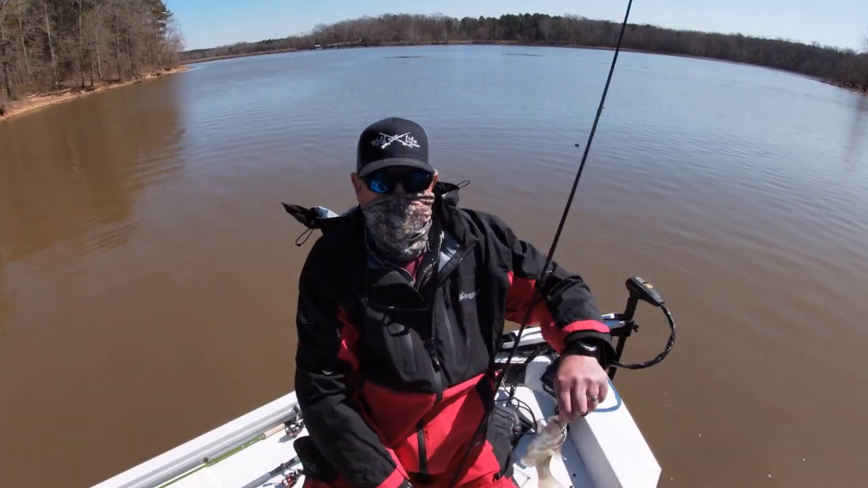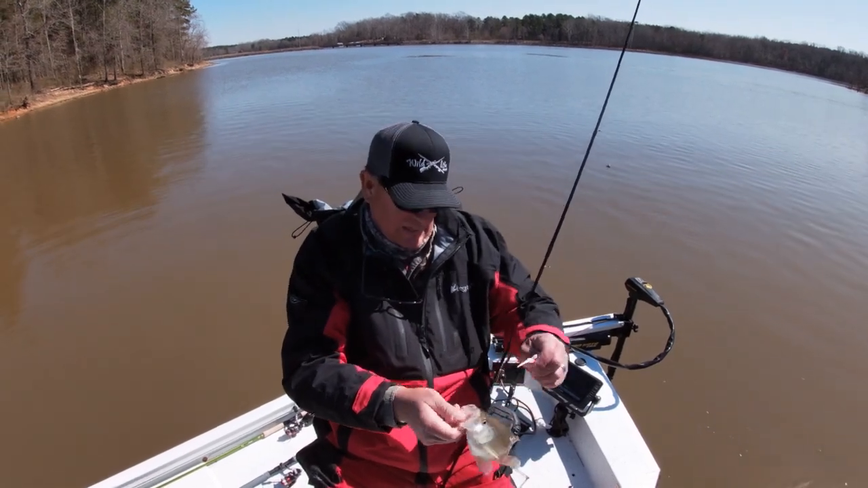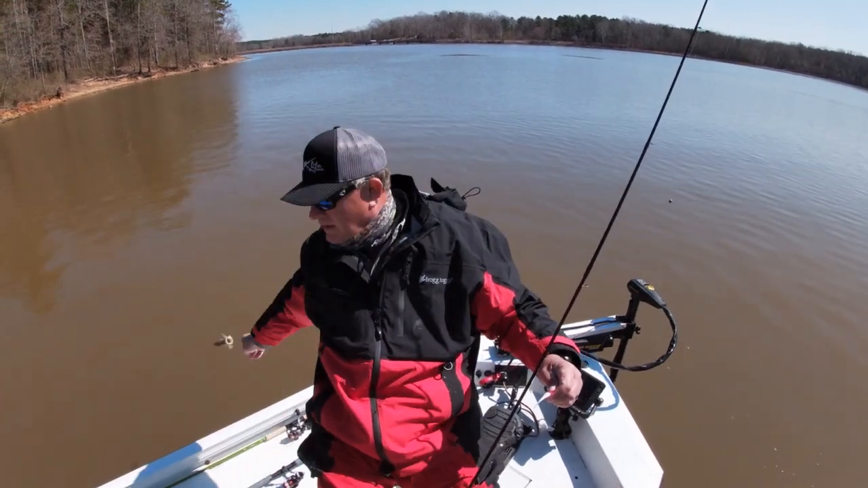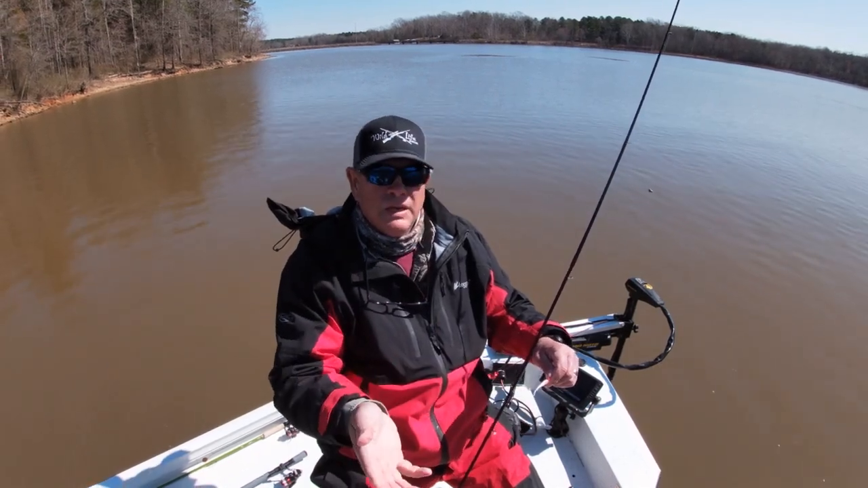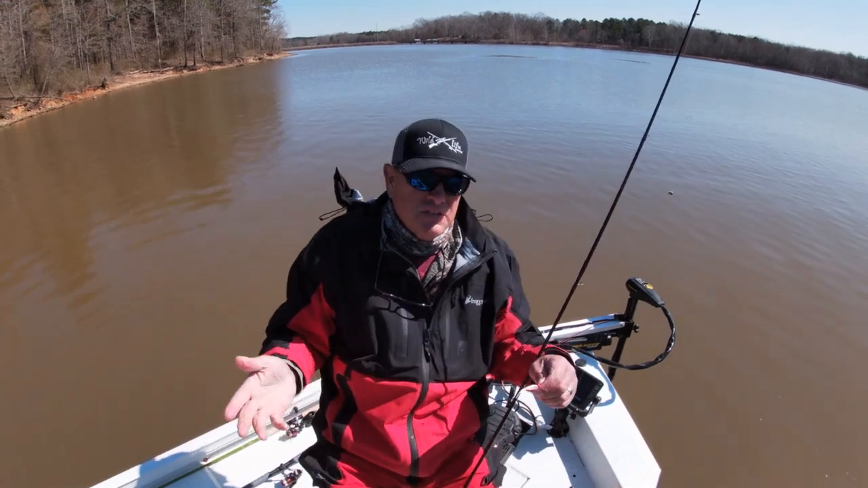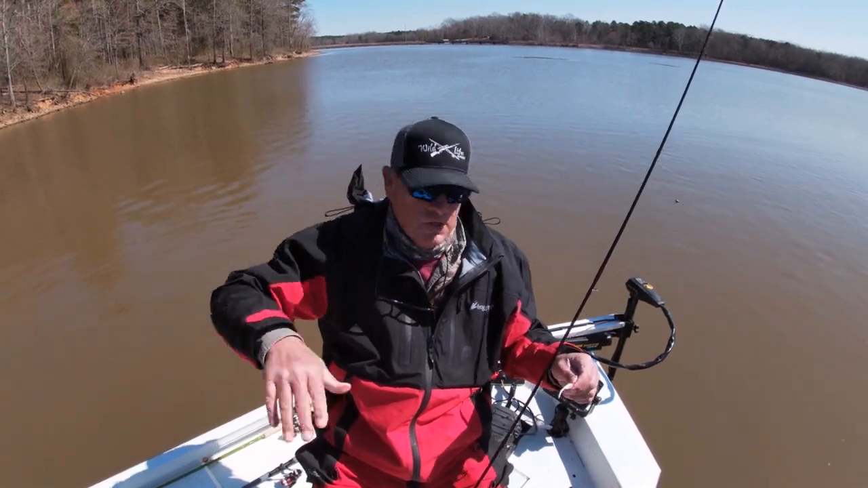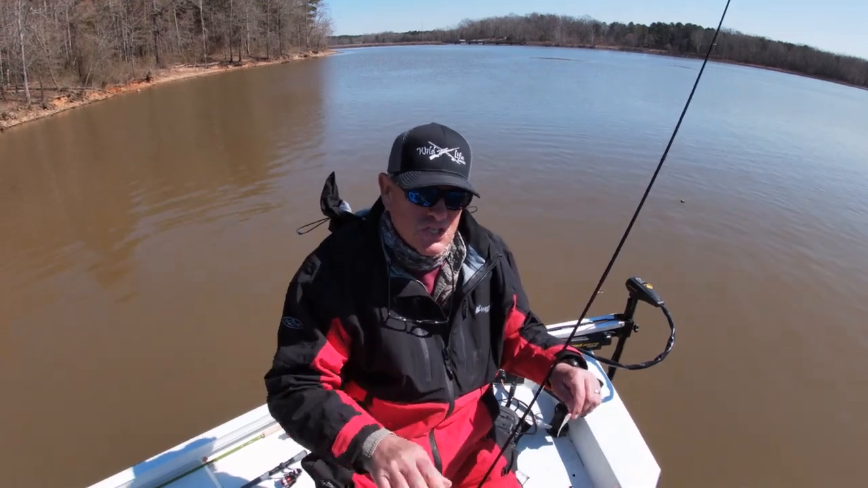Well, not quite what we're looking for. You know, that's a 9.5-inch fish right there. And that fish is sitting, I'm in the upper end of the lake, in about 17, no, actually about 14 feet of water. And I caught him right in the mouth of a cove here. There's several fish hanging suspended just off the bottom.